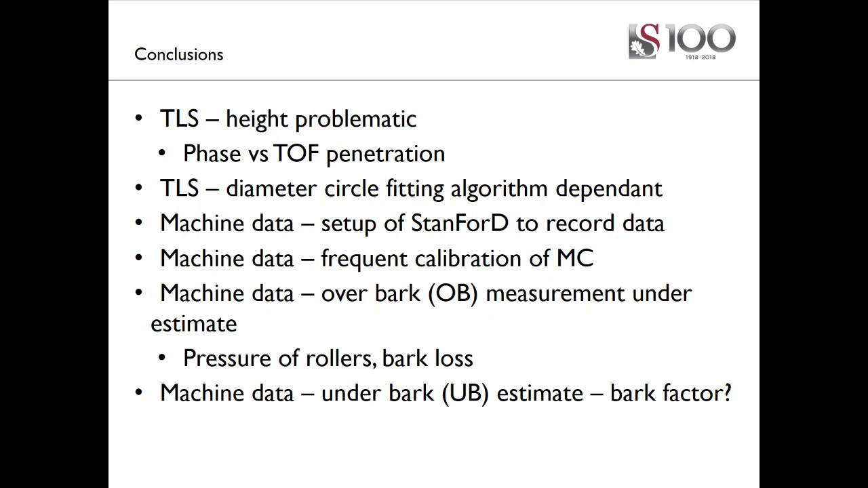I mentioned the bark factor. That's something that still needs to be updated, and we will do some work with this because we can basically estimate underbark as well as overbark from this data set, and then maybe provide a better indication of the bark factor from this data.